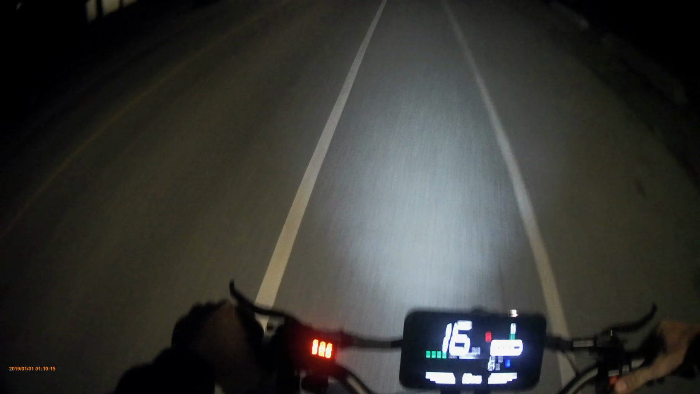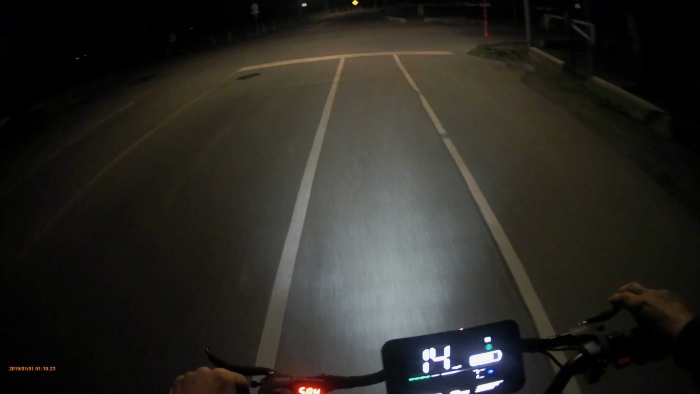It's got regenerative braking. Watch it, if you see me brake, the voltage will go up. See that? The voltage is going up. Watch, I'll get a little more speed, but see, 58.8. So when you rip down Knox Mountain, a huge hill, this thing really gets charging.